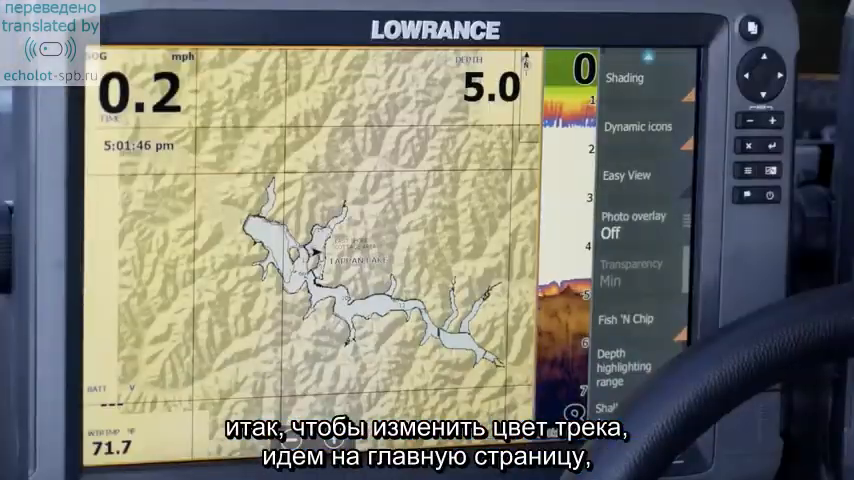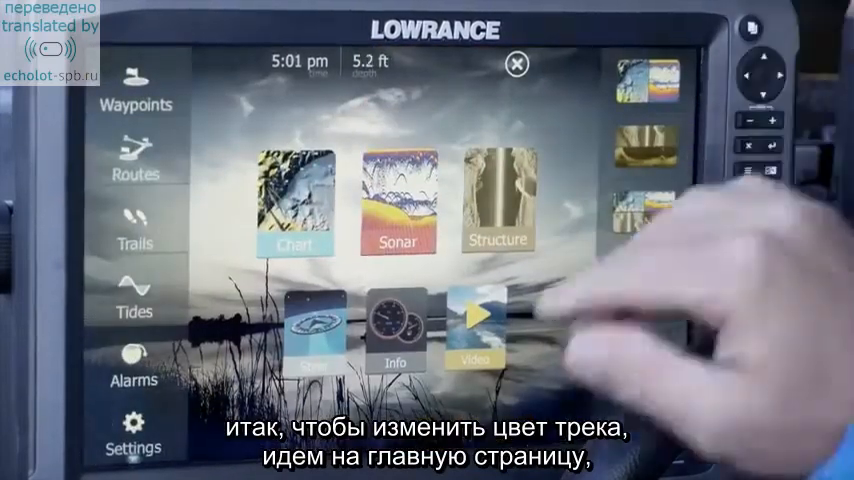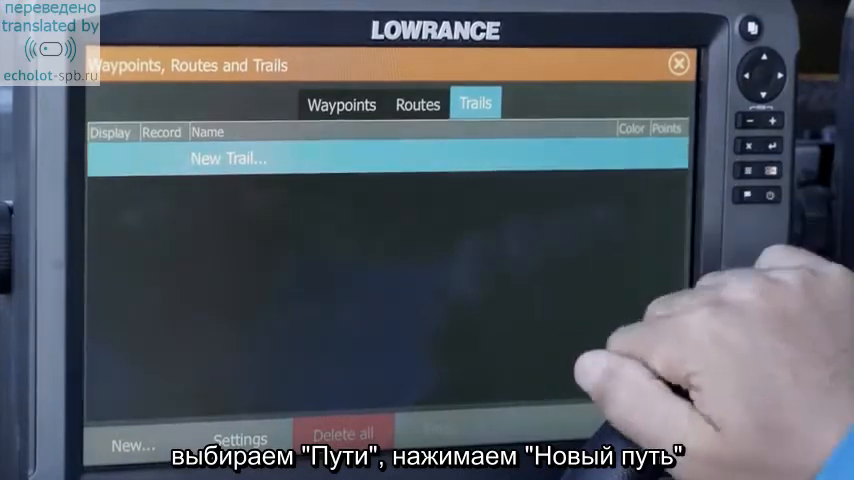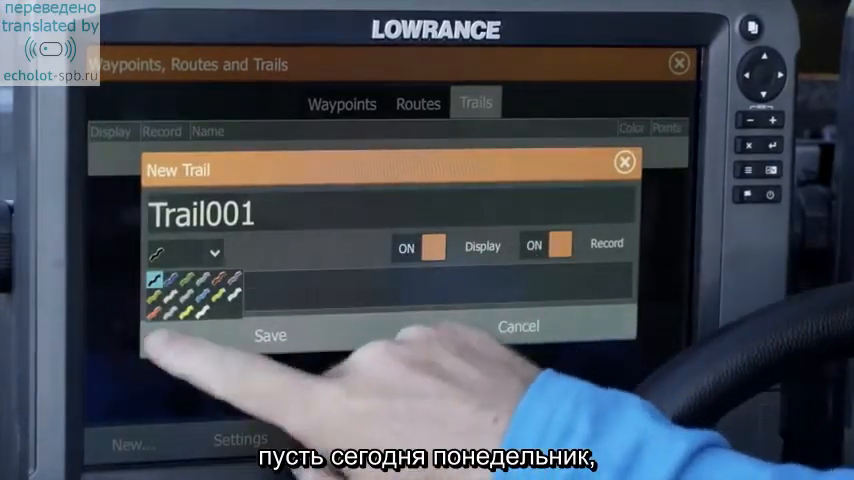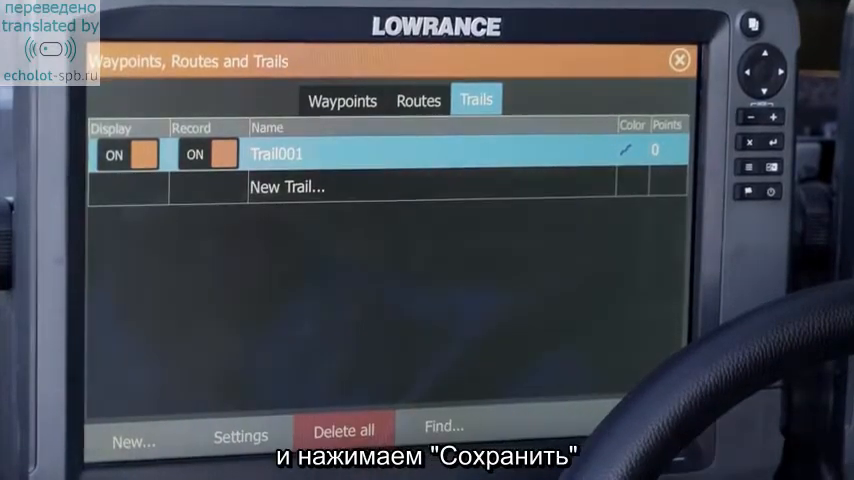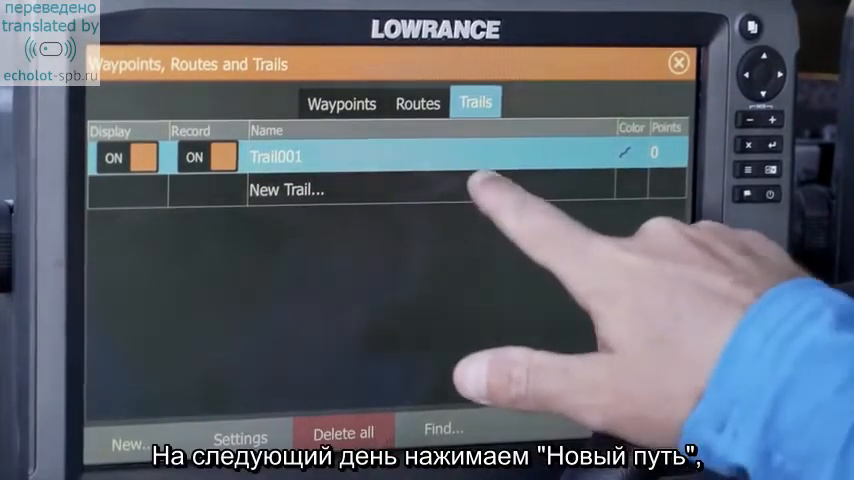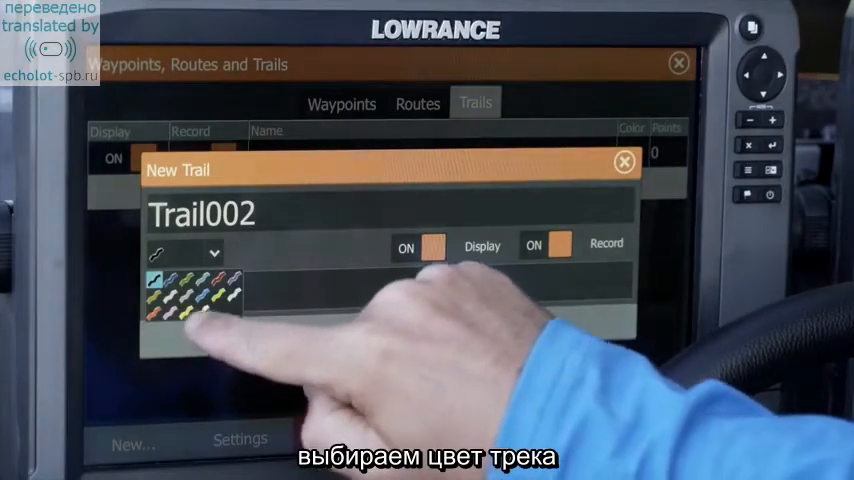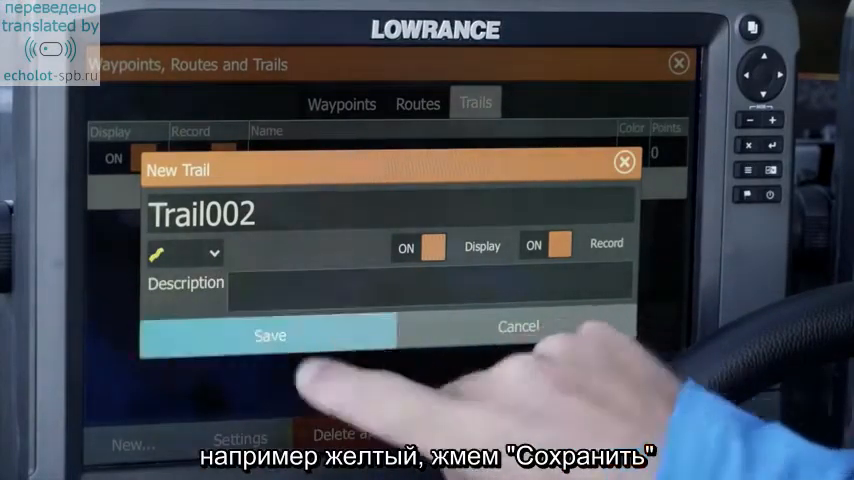So how do I change my trails on this unit? I'm going to go to the home page, I'm going to select trails. We're going to make a new trail. Let's say today's Monday and I'm going to use a blue trail. I select the blue trail, I select save. Once I get in the boat on Tuesday, I'm going to simply press new trail, select the color of the trail, and we're going to go to a yellow trail, and I select save.